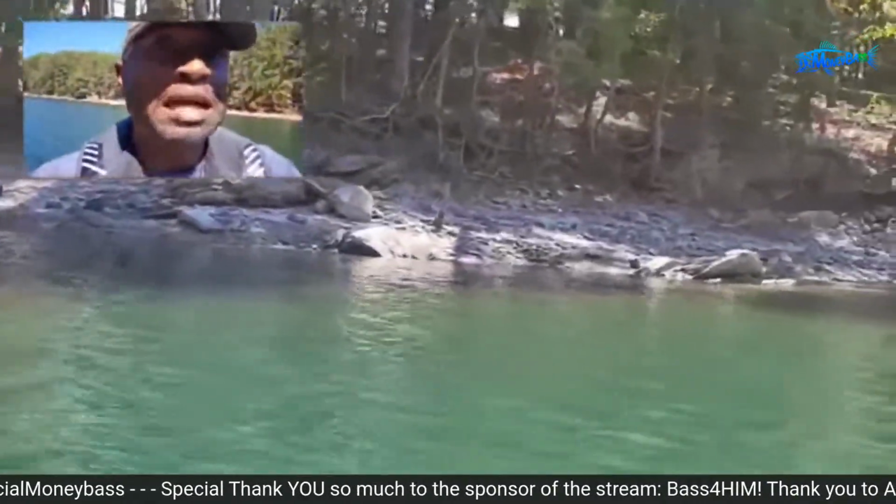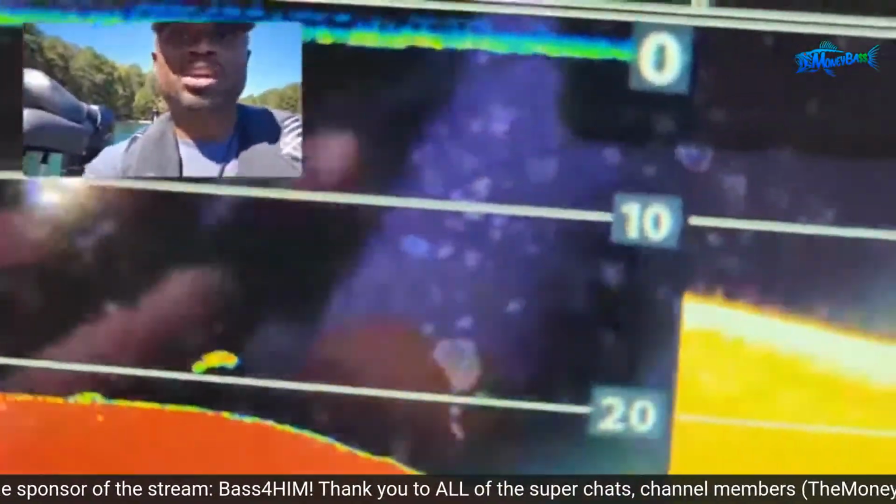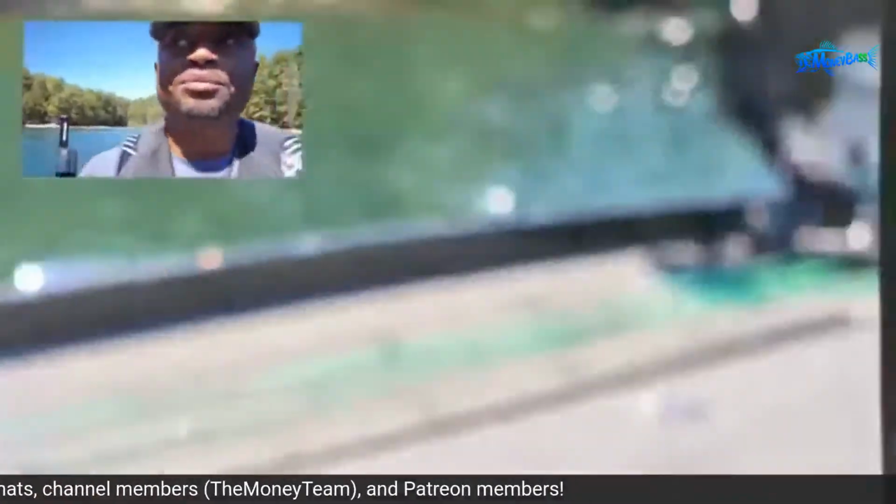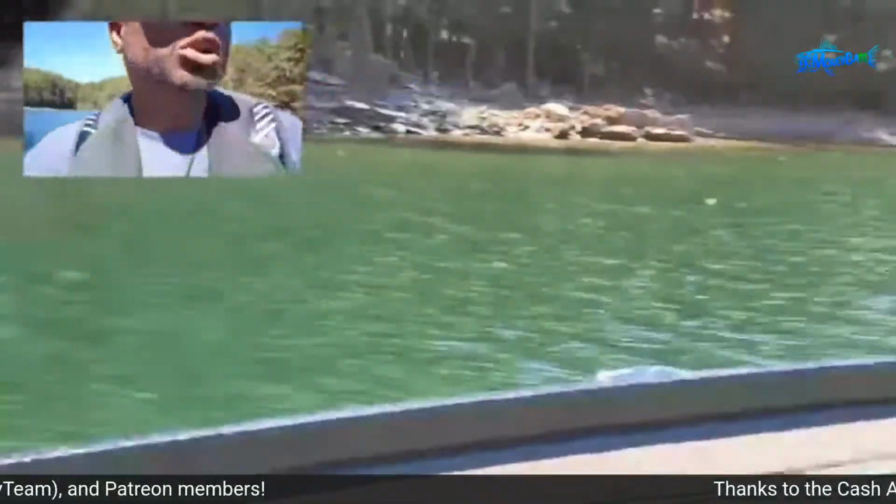So all I do is I come straight down this bank, and now that I can see it with my eyes, the side scan is always a good tool to still have, because it will let you see how far out into the water that the rocks or the laydowns or whatever that you're actually seeing come out. But the main thing is, now that I can see this with my eyes, all I would do is move my cursor over to where.